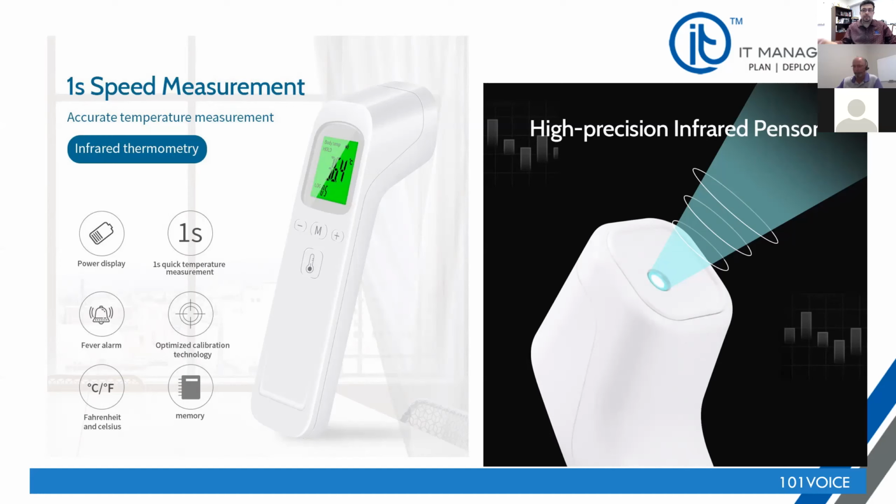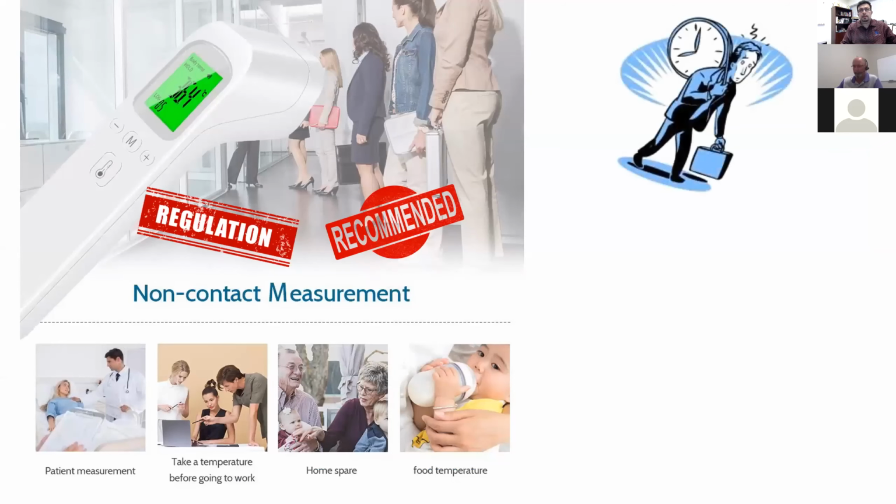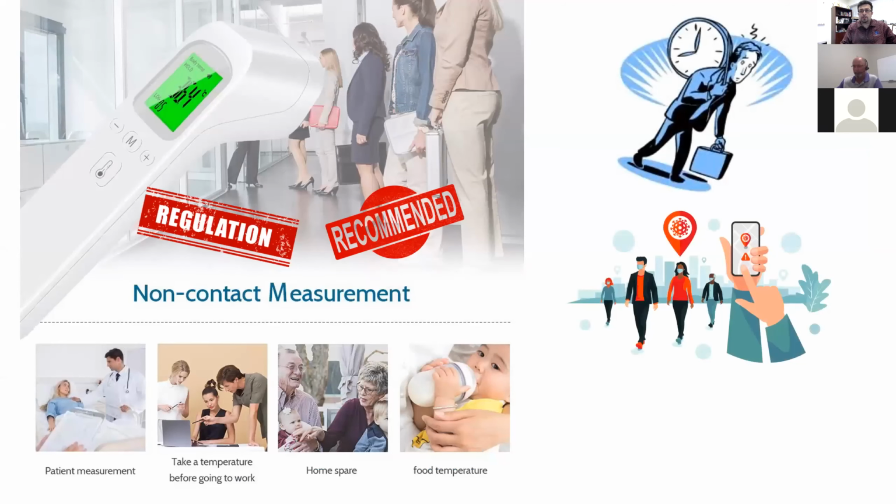So now, the typical device is this, and like Joe said, the problem with that device is that people are going to be standing in a line, so it's very time consuming, it's hard to track, and it is very labor intensive. However, in some areas in California, they are recommended. In some areas, they are part of a regulation. In some areas, such as Santa Clara County Office of Education, from what I'm told, it is not so recommended right now because of the other reasons.